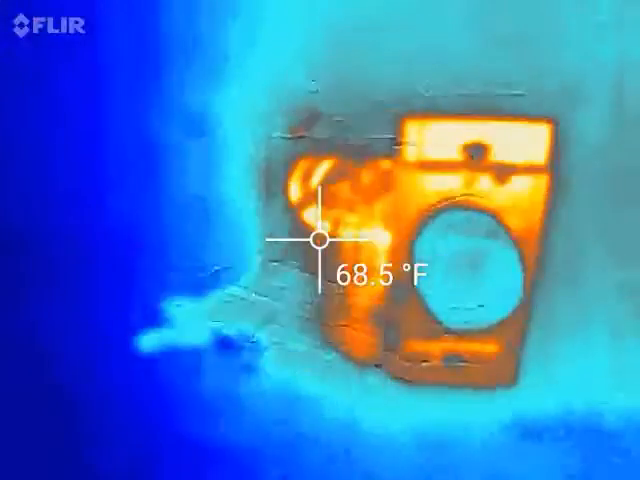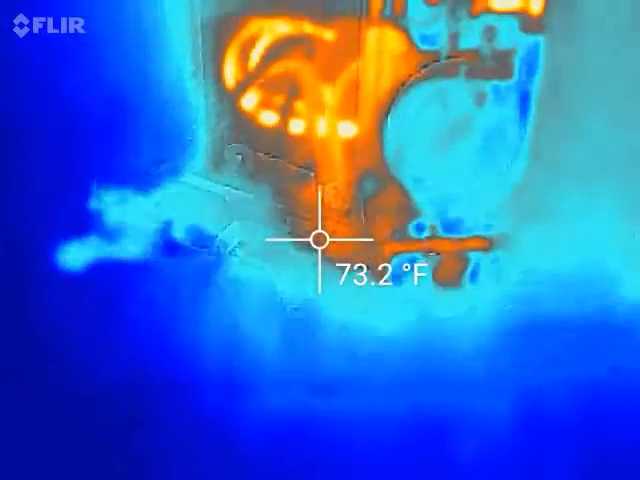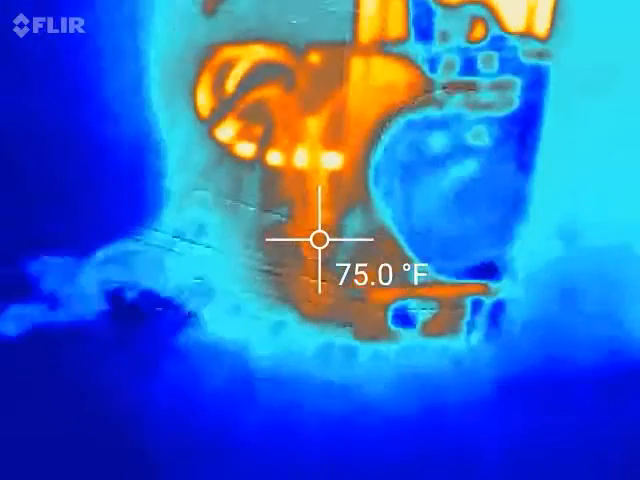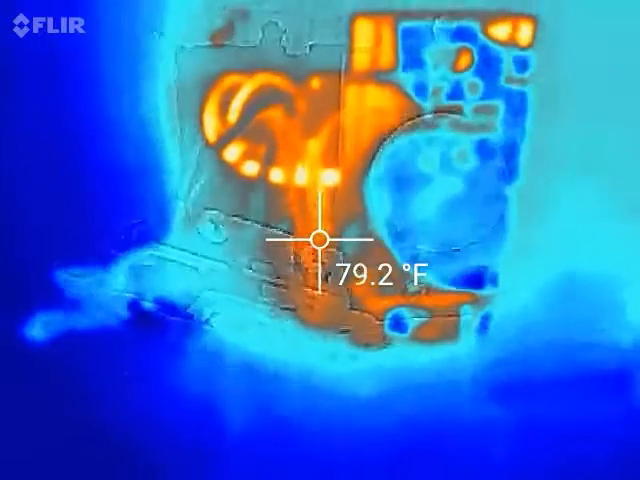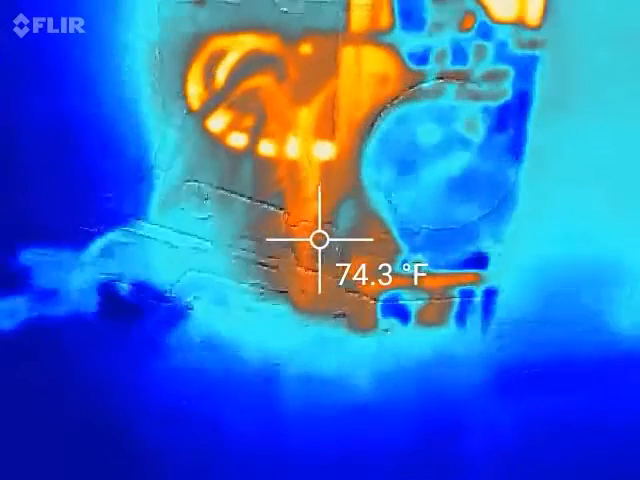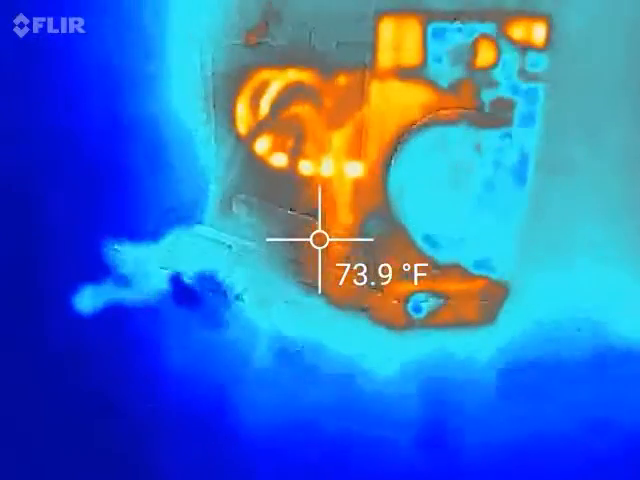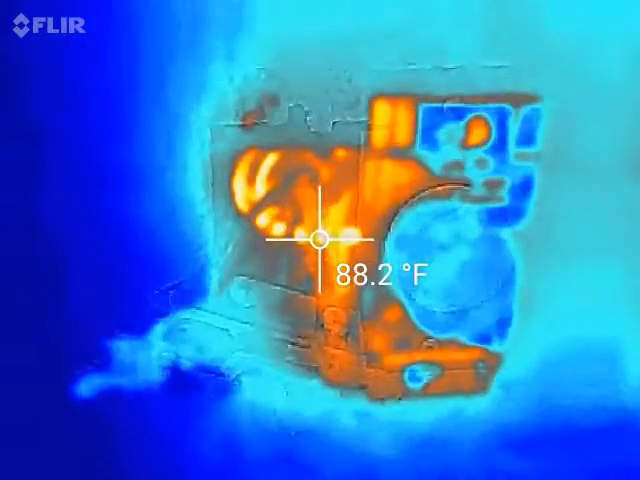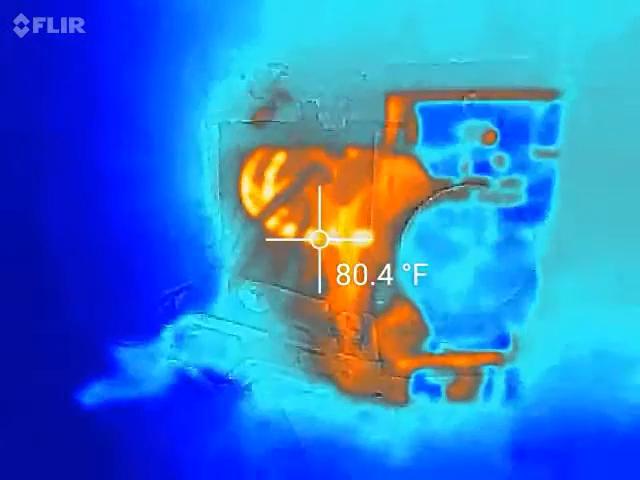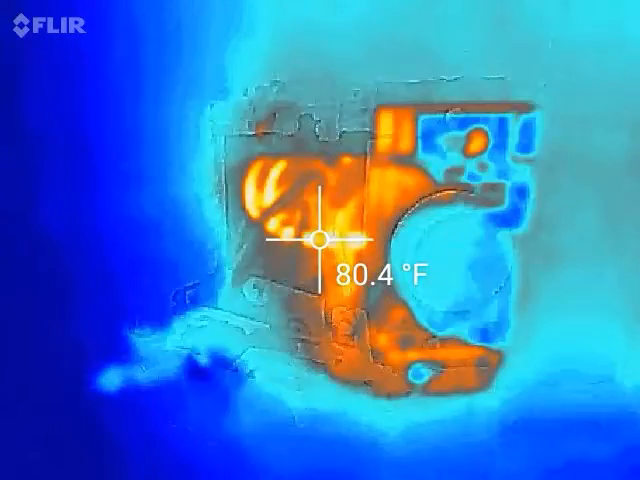Now here's the other side. Let's see. You can see the wires come together right here under the screw head. I did the same thing. Twisted them together, put them under the screw head nice and tight. And so there's no heat buildup in the switch or voltage drop. Now it's the same thing. Temperatures are, well, that one wire might be a little hotter. 85, so it's up 20 degrees instead of 10 degrees.